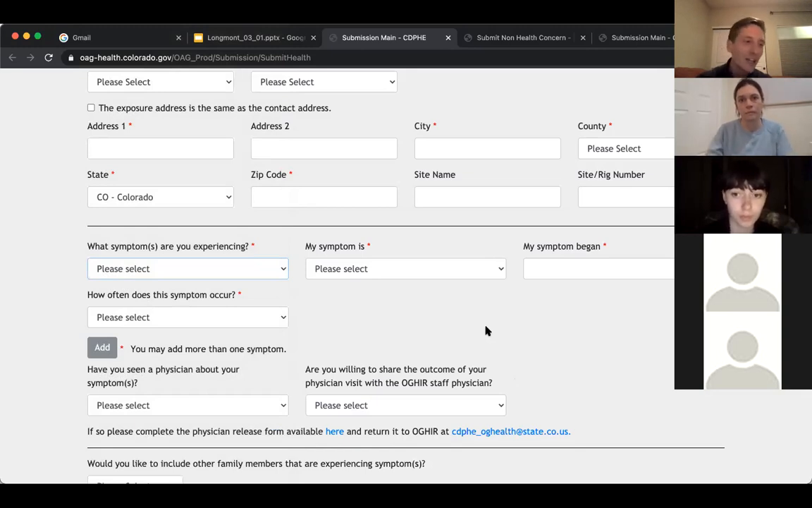If you feel as if you're concerned about a site and you're concerned about its impact on your health, even if you don't know or you're uncertain whether or not you've been impacted, I would say you could still fill this form out. You're not going to be penalized in any way. This is a tool for the public to use. It's about notifying the CDPHE about what you're concerned about.